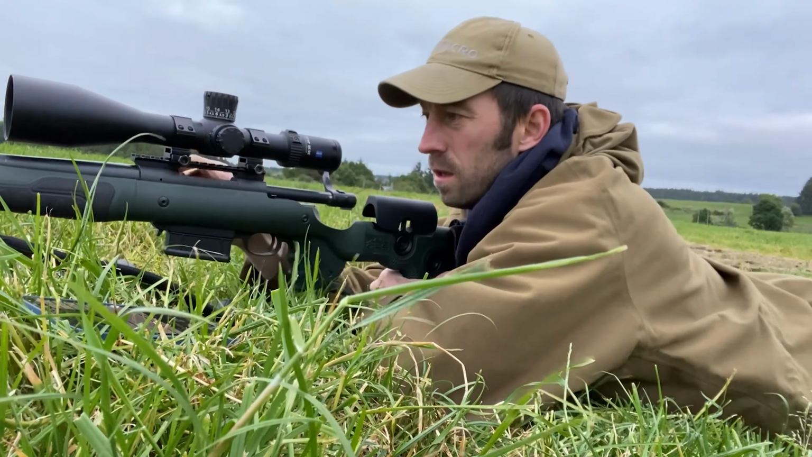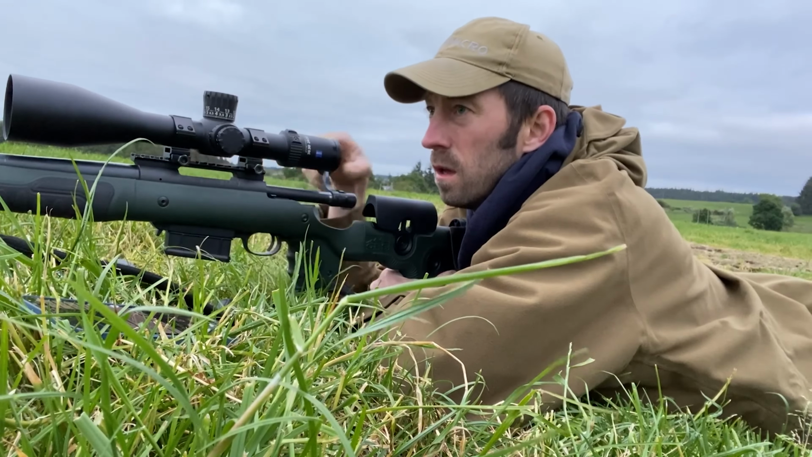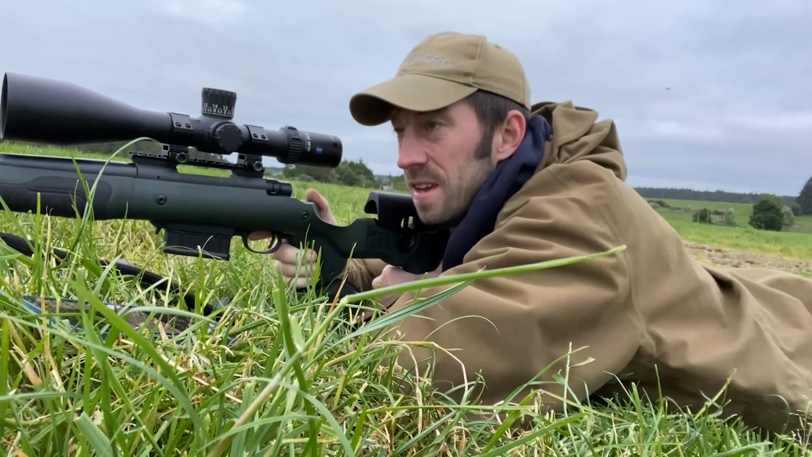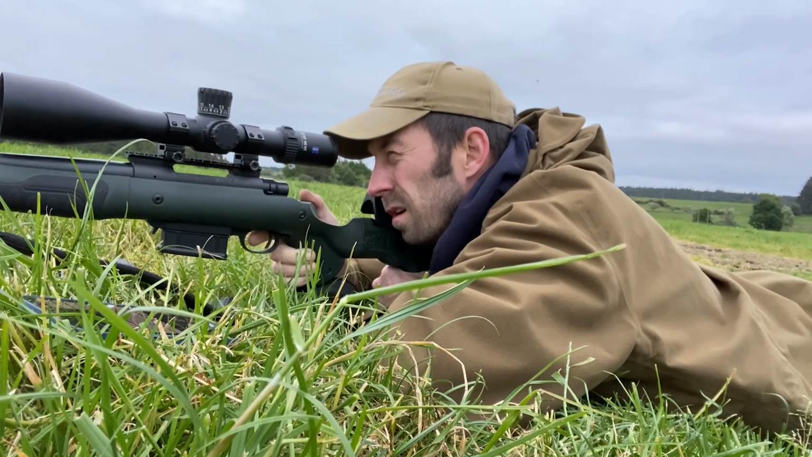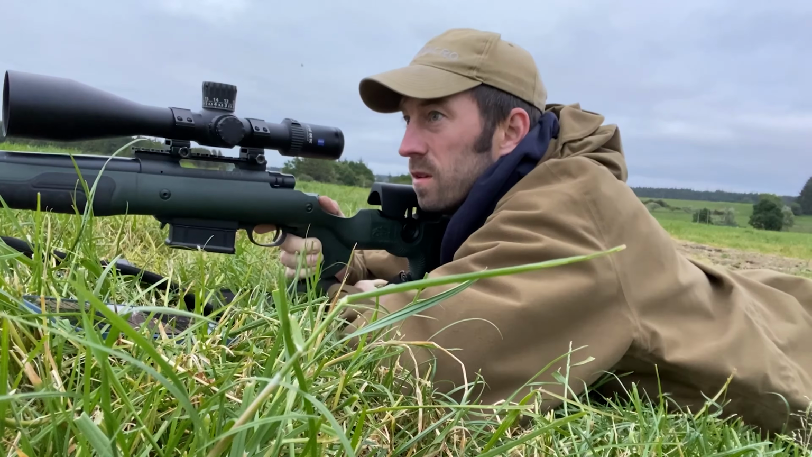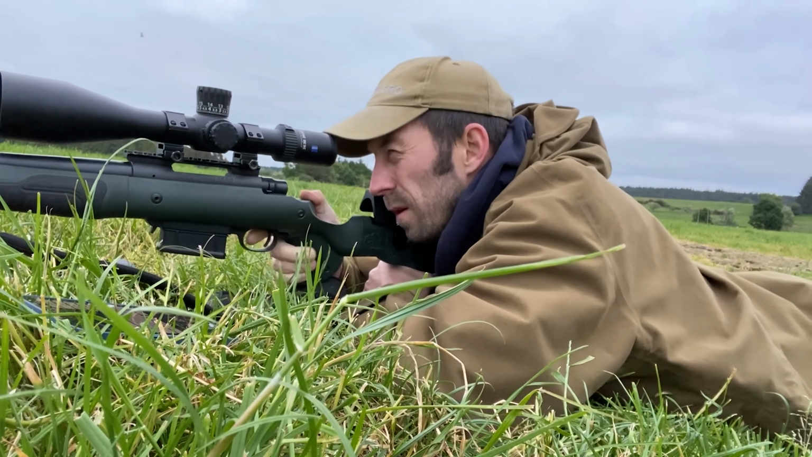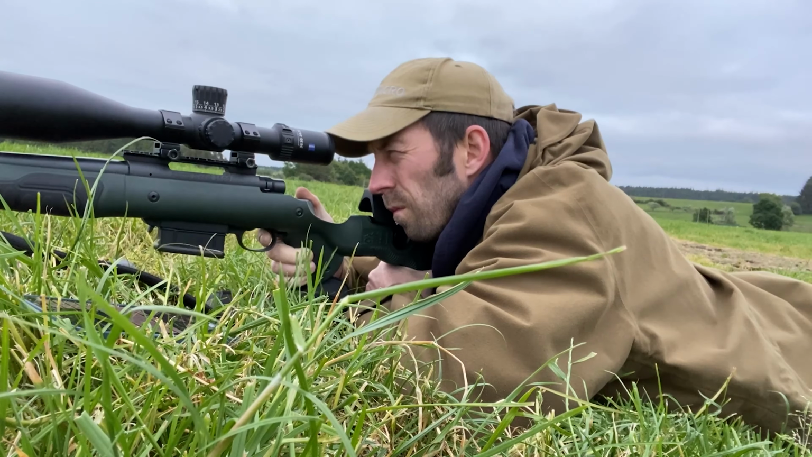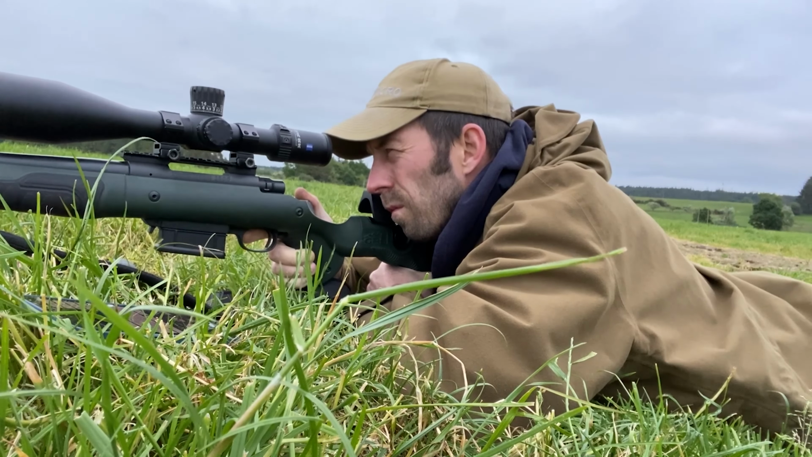Down there. It's a bit breezy. Trees are giving it some down there anyway, so there's a fair bit on it. Dead on.